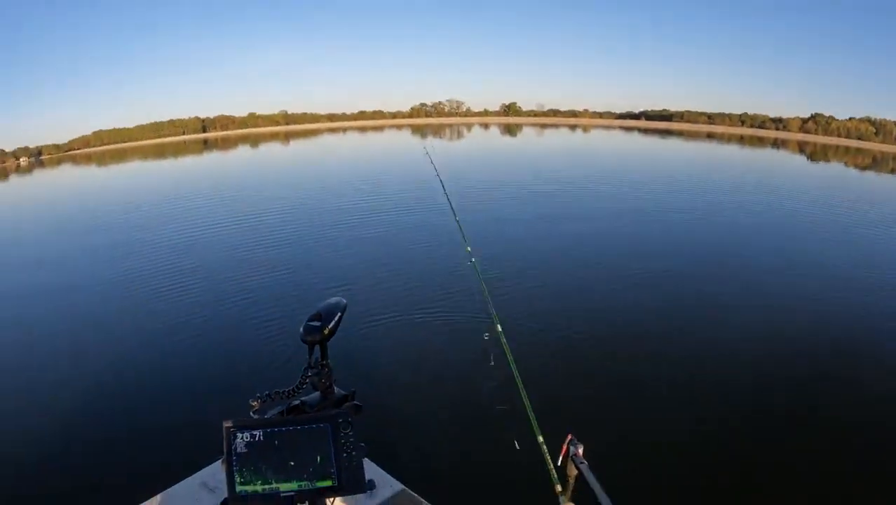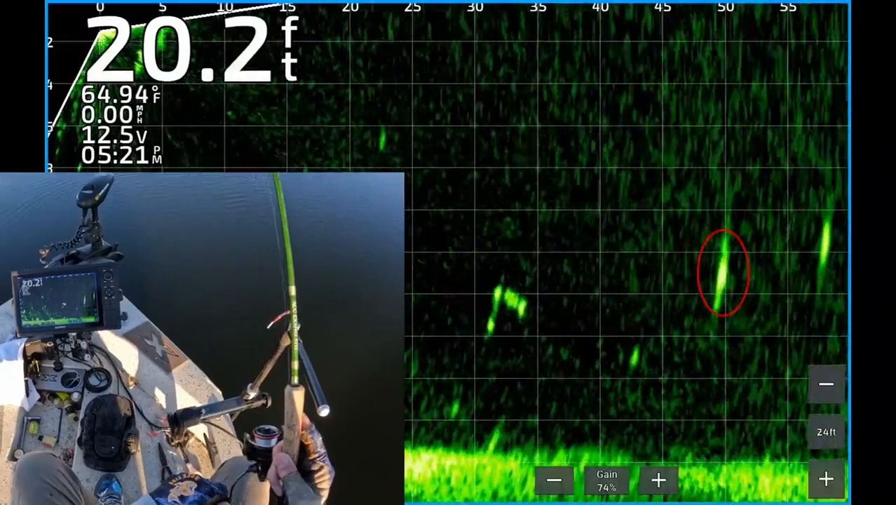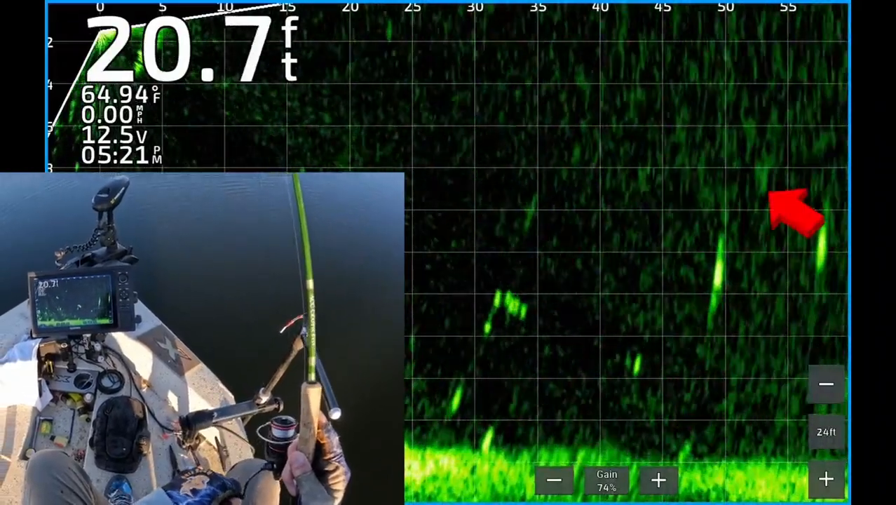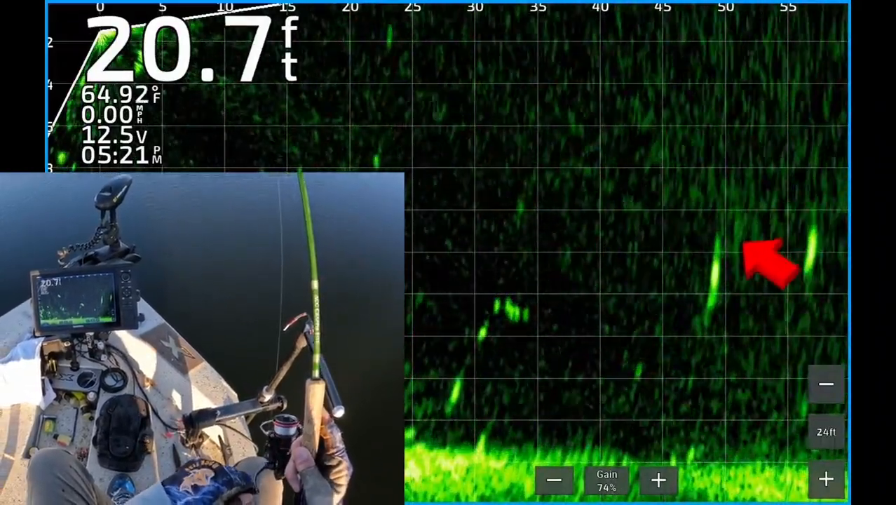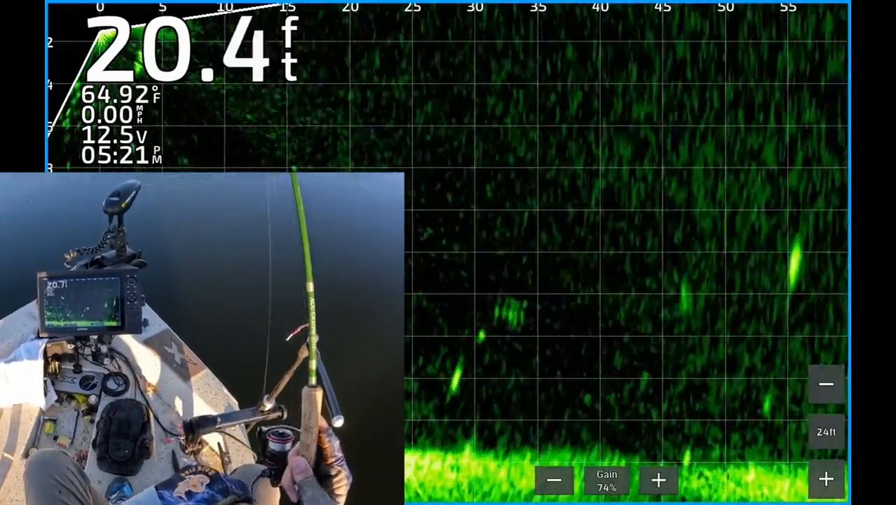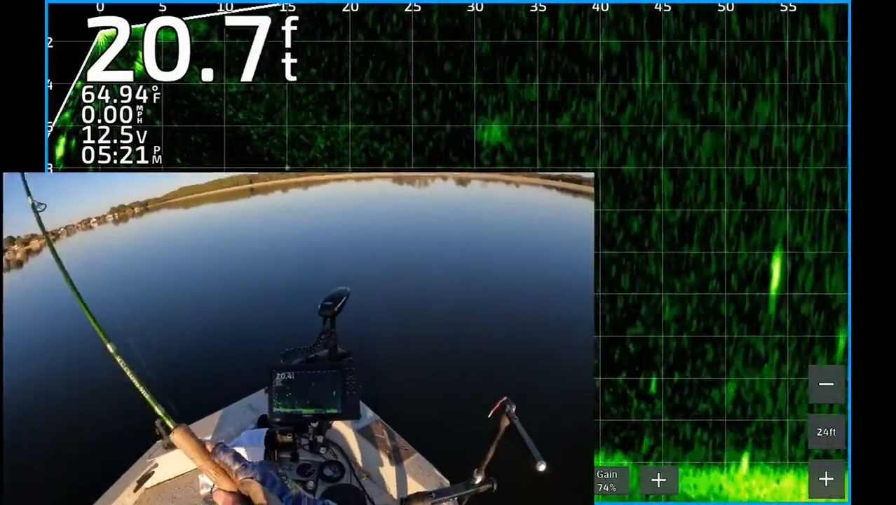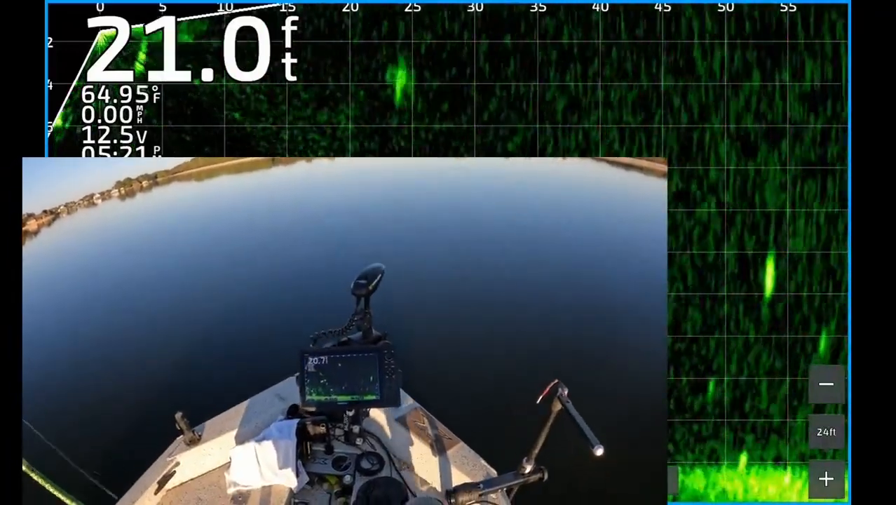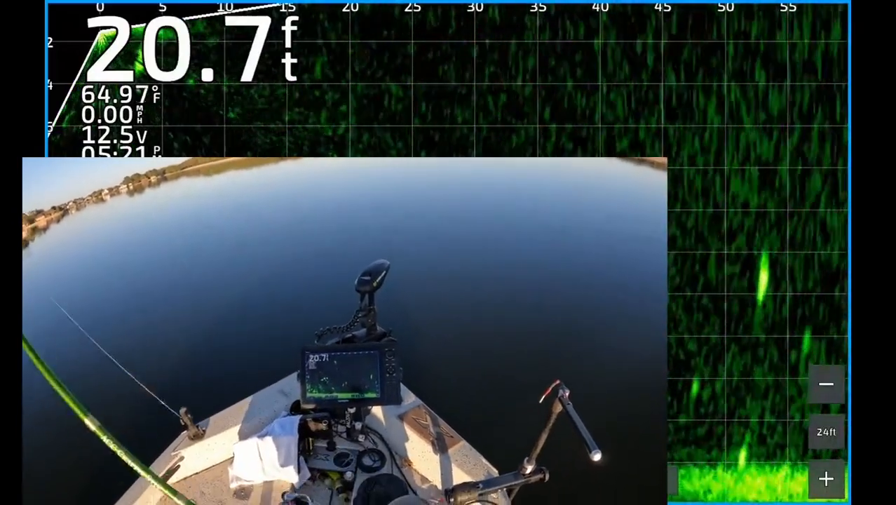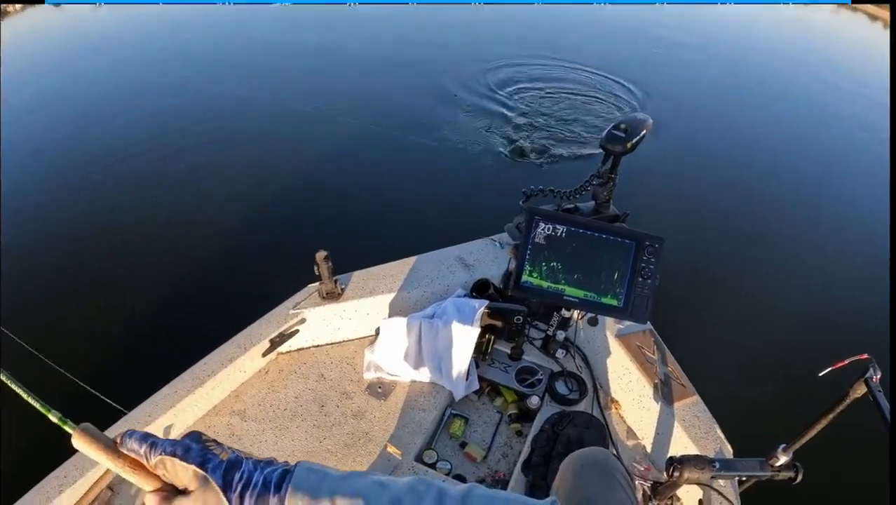All right, there's my cast. Dropping out. You can barely see it, about 50 feet from the boat, right on top of that nice looking fish. He saw it. He's turned. Yes, he ate it. There's one way out there, 50 feet out, 521. On the way to the boat. Hope that sucker ain't a catfish again. Oh no. That's a big